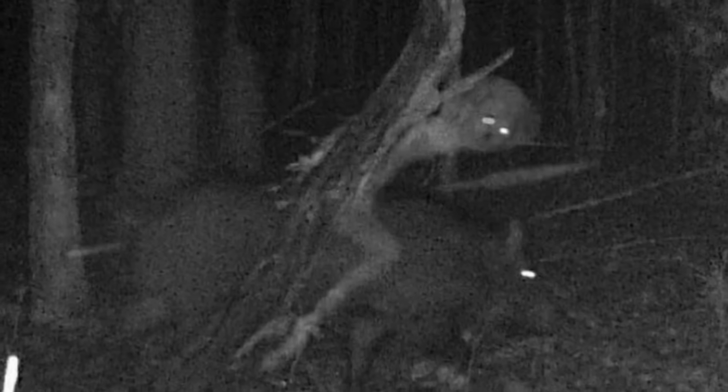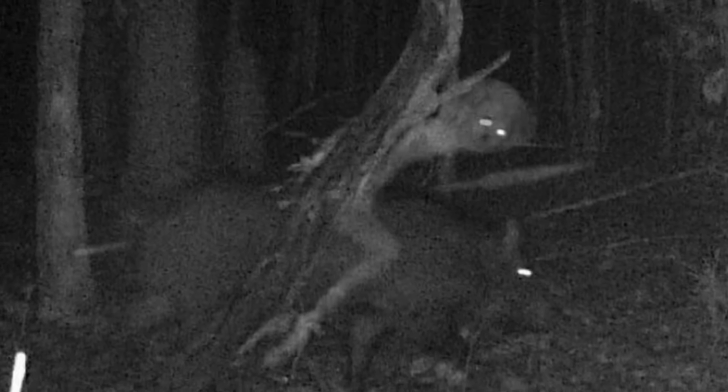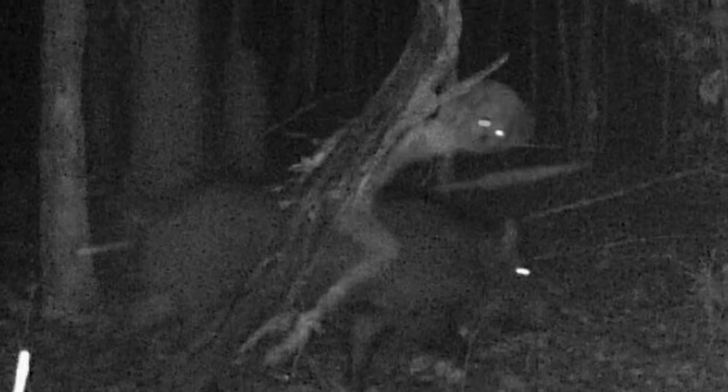Here you can see some type of skeletal creature with glowing eyes riding bareback on a hog. If you look closely, you can see the creature holding a spear, and he has what appear to be wings. Others that have seen this photo say that the wings prove that he is a fallen angel, but I'm not so sure.